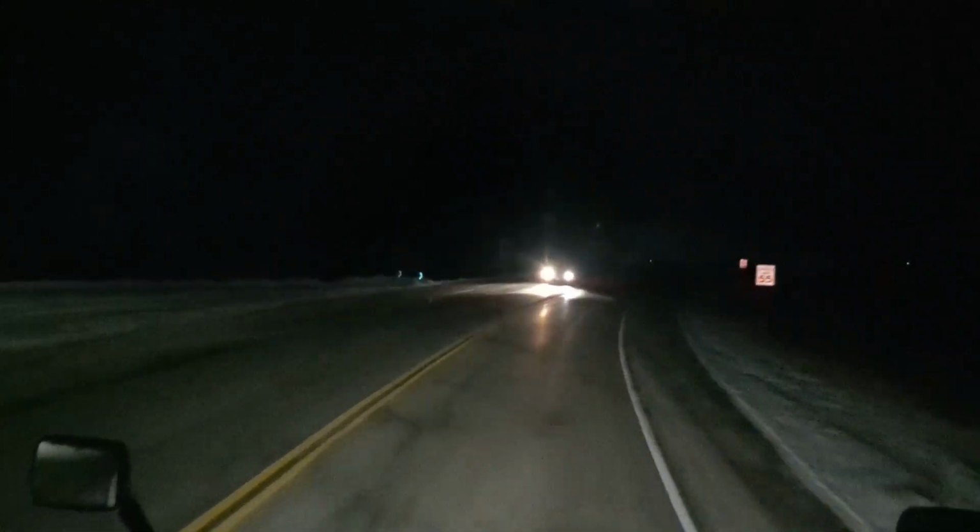And then here's the bridge. You can ride your bicycle over that bridge if you're on the Mickelson Trail, and it goes down into town. It's such a good memory for me.